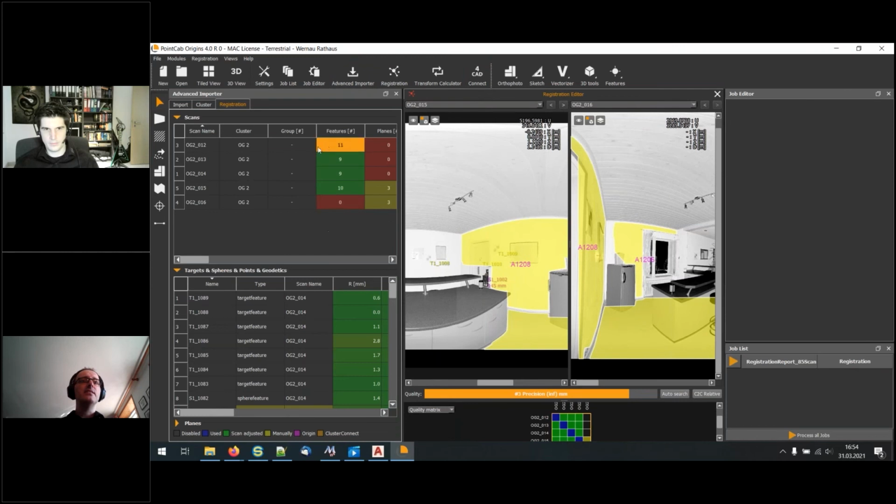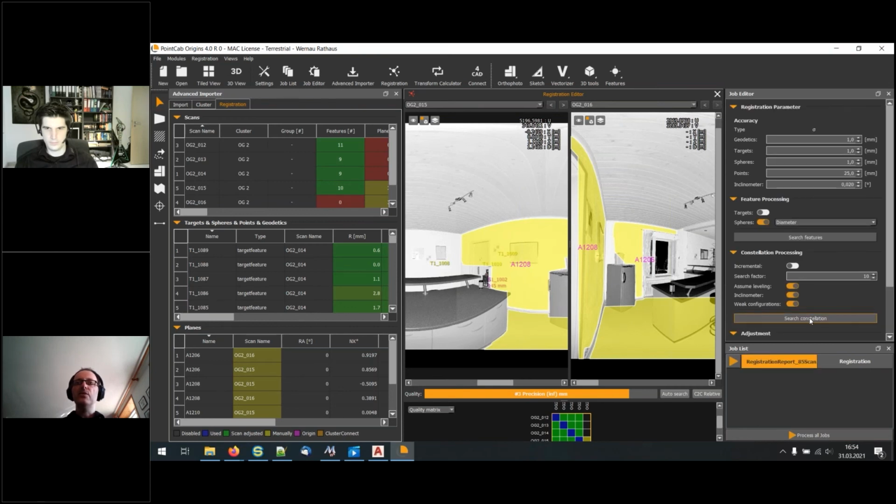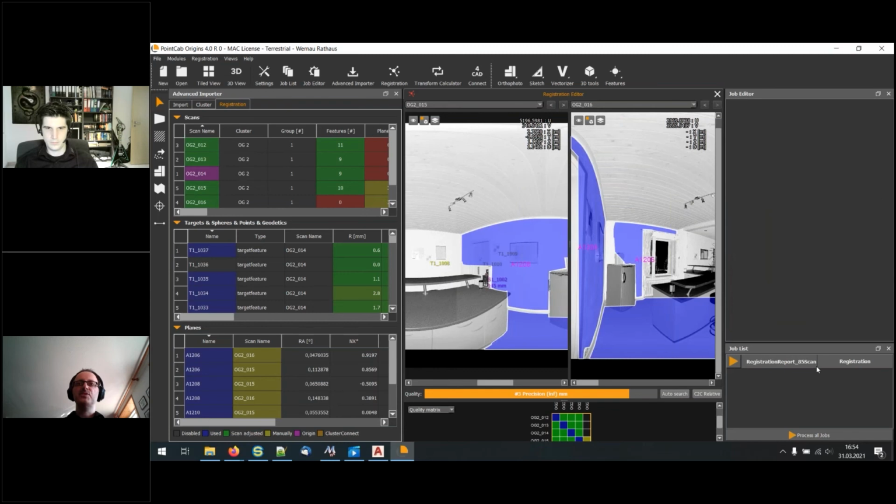Next step, let's open the advanced importer now. You see here the number of planes, and here also you can see planes we detected, and this indicator here means they are set manually. Of course, here you have a description of which color is for what purpose. So now we go again for search constellation. We connect all the scans together, and they become blue because they have been used in the registration. So now I can finish the registration.